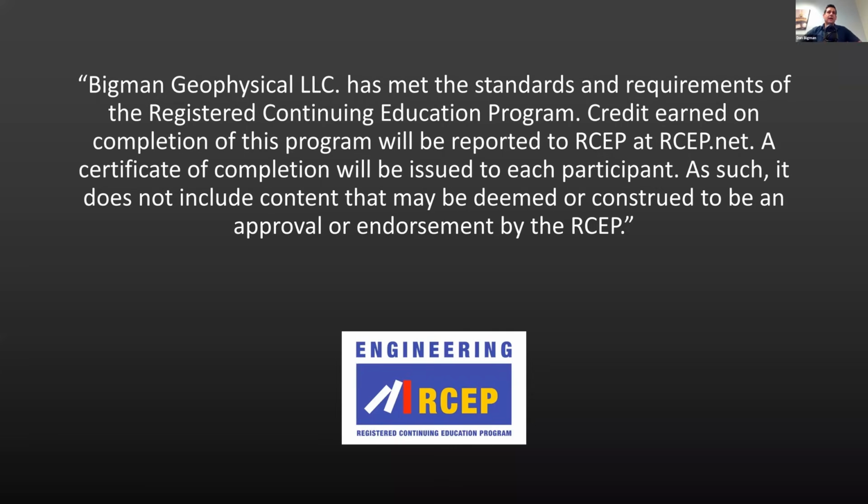Bigman Geophysical has met the standards and requirements of the Registered Continuing Education Program. Credit earned on completion of this program will be reported to the RCEP at rcep.net. A certificate of completion can be issued to each participant, and as such, it does not include content that will be deemed or construed to be an approval or endorsement of RCEP. This is my content. What I'm showing you today is how I teach it and projects that we've worked on. But you'll be able to go to rcep.net and get your credits from there, and you should have an account and a login from RCEP.